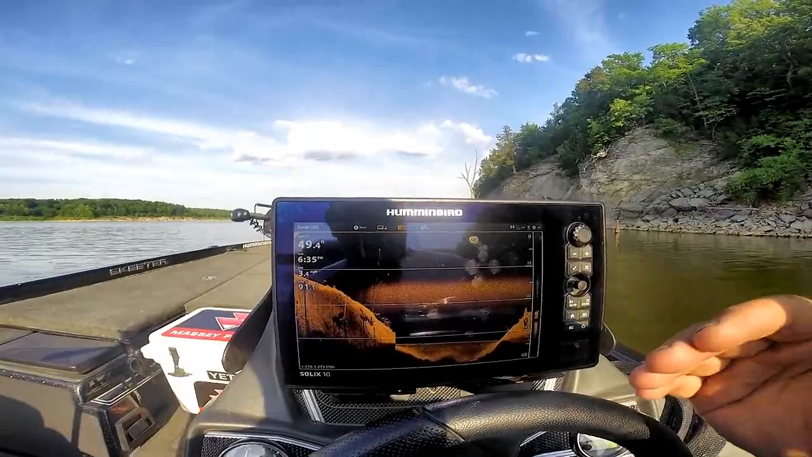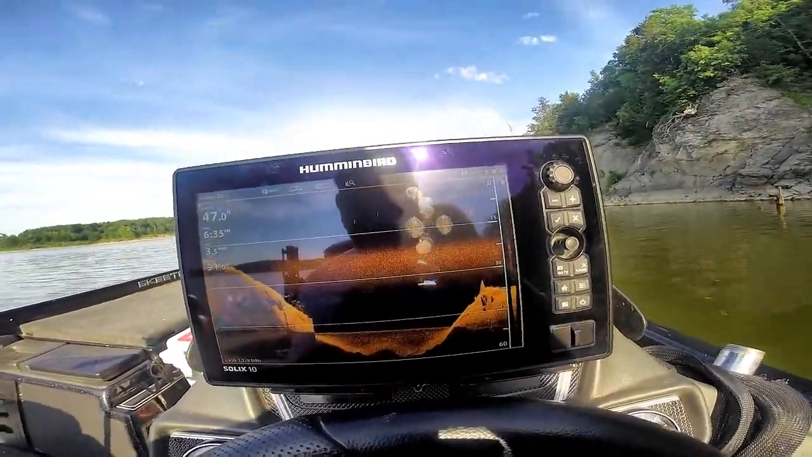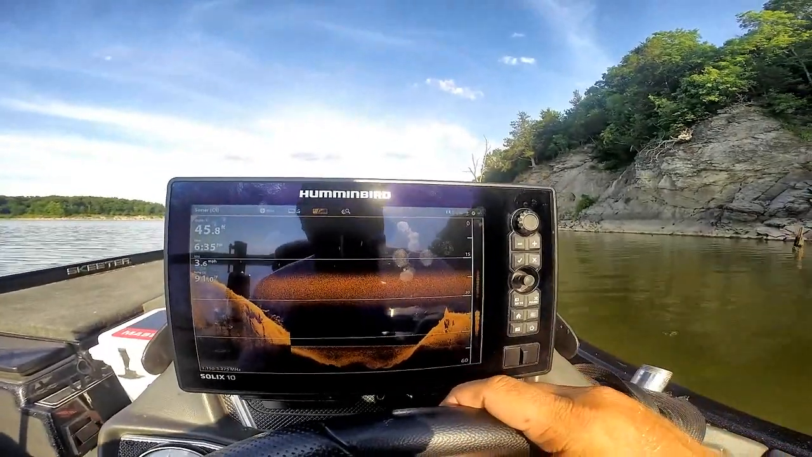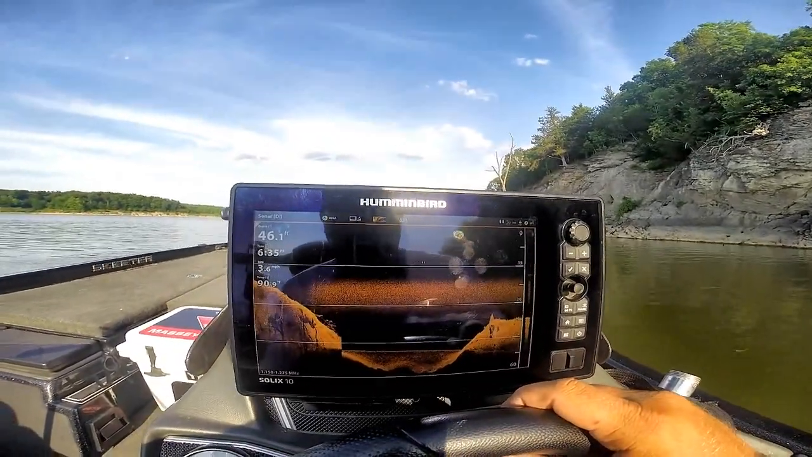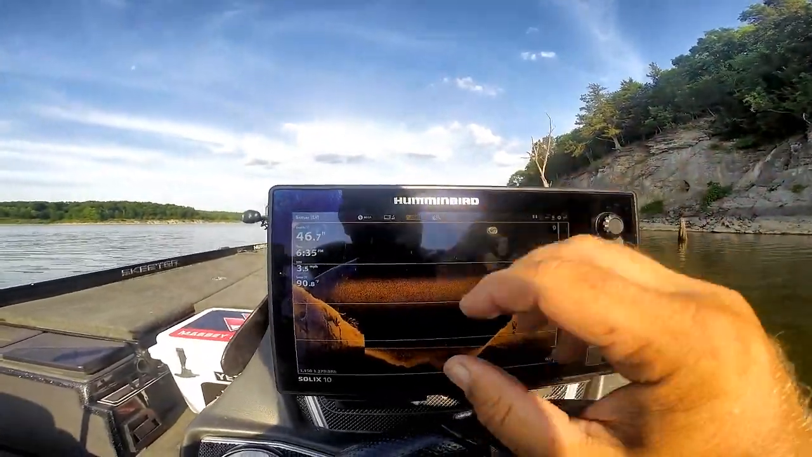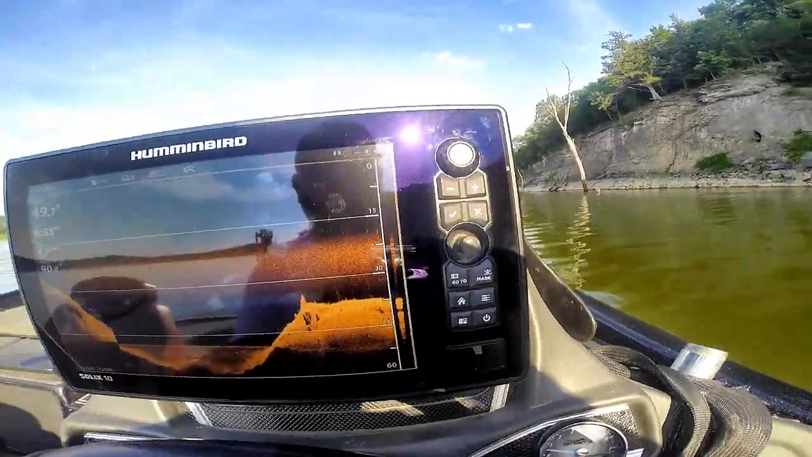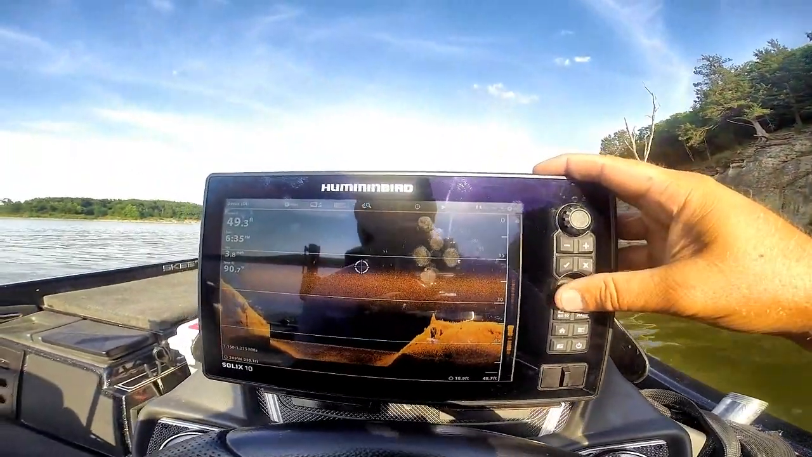If you're looking for a step up, this is the next step to move up into higher details, higher features, better control of your boat, easier control of your boat with the cross-touch platform, touchscreen, and cross buttons. You can activate your joystick. You can move around here.